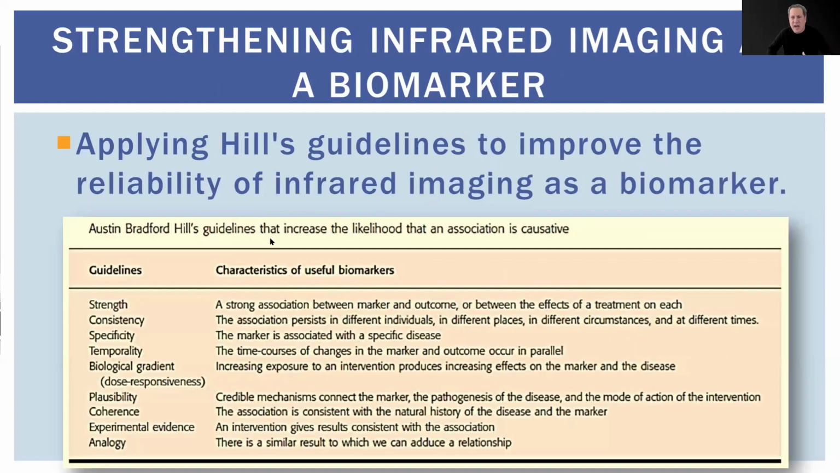To make infrared imaging a reliable biomarker, to study this, to understand this, to publish about this, we need to apply Hill's criteria: strength, specificity, temporality. I explain. Strength. We look for a strong association between heat patterns and the condition we are diagnosing.